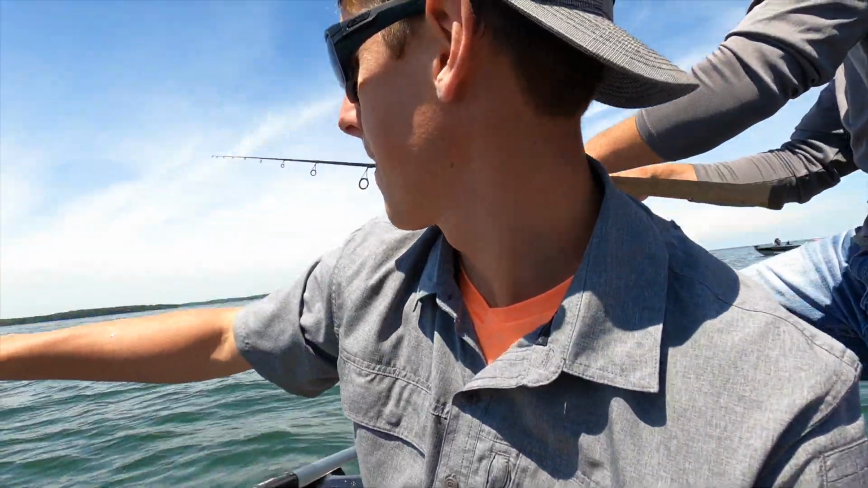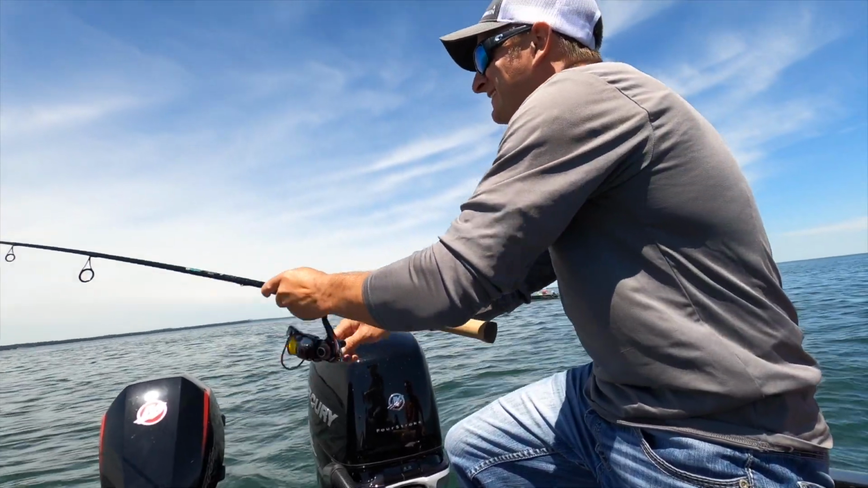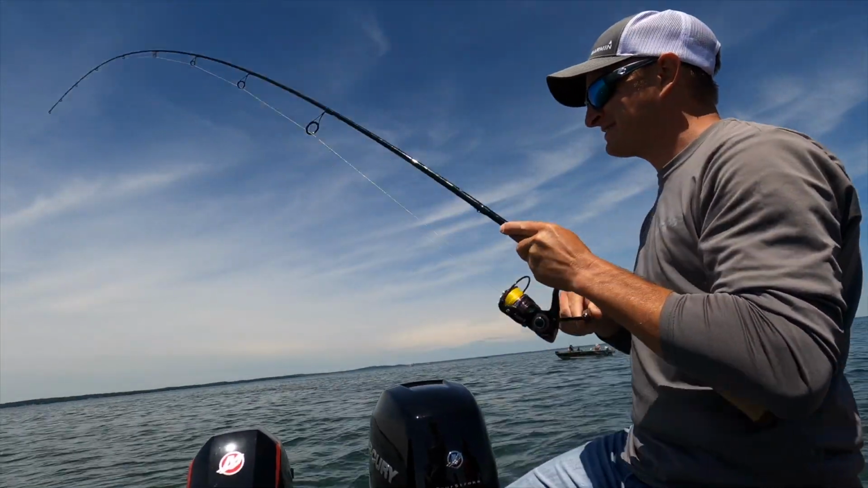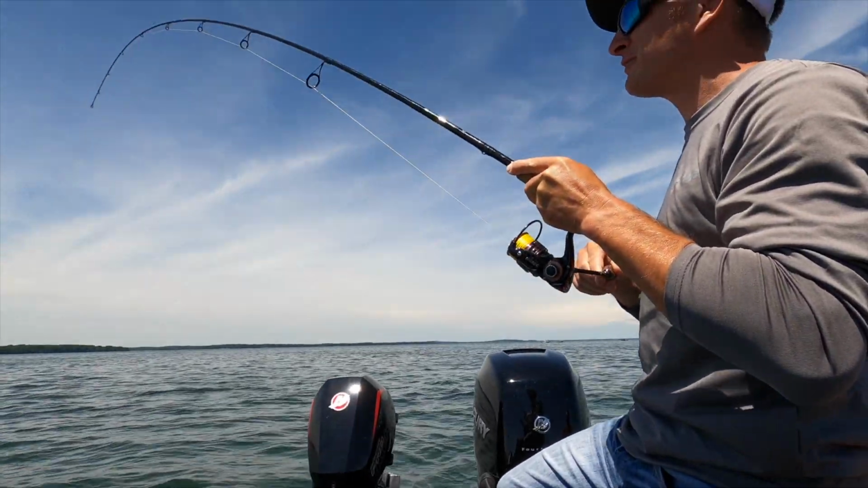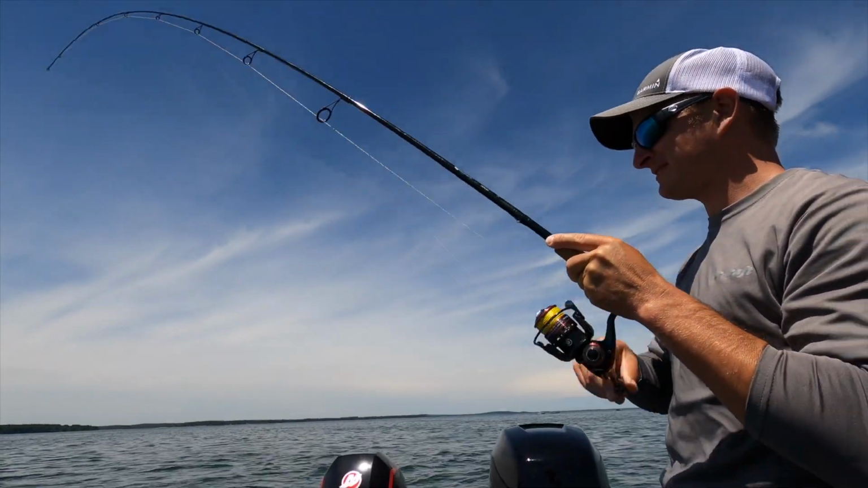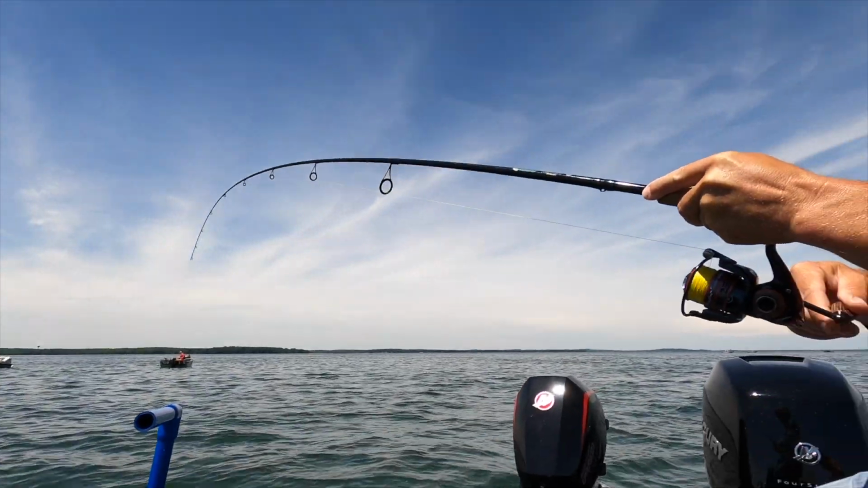Oh! There we go. There he goes. Get out of the way, Mike. See, that's not even fair. I was not paying attention. That feels like a good one. Oh, that's a nice fish too. That's gonna be probably our bigger fish for today.